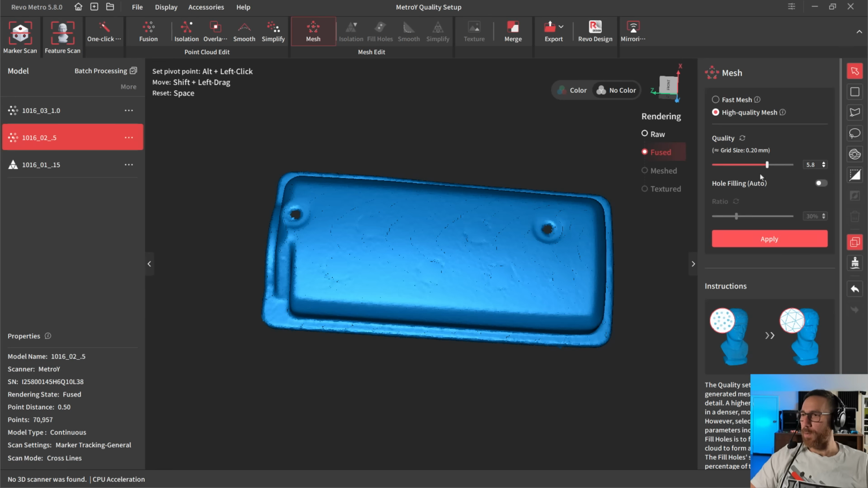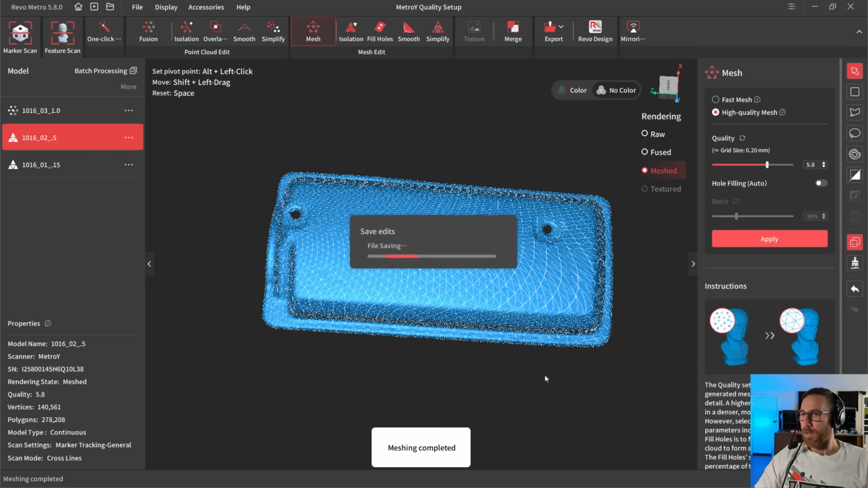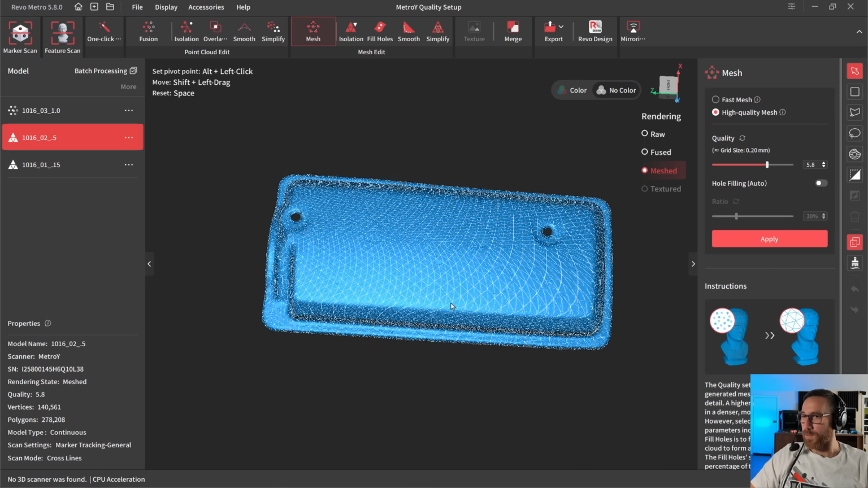Just to highlight this, I'm going to use the exact same setting, the grid set to 0.2. And the reason for this is because the original scan was scanned at 0.15, and this one was scanned at 0.5. On the lead-in side of it, it was scanned at 0.5 and it was fused at 0.5, where the other one was scanned at 0.15 and fused at 0.14.